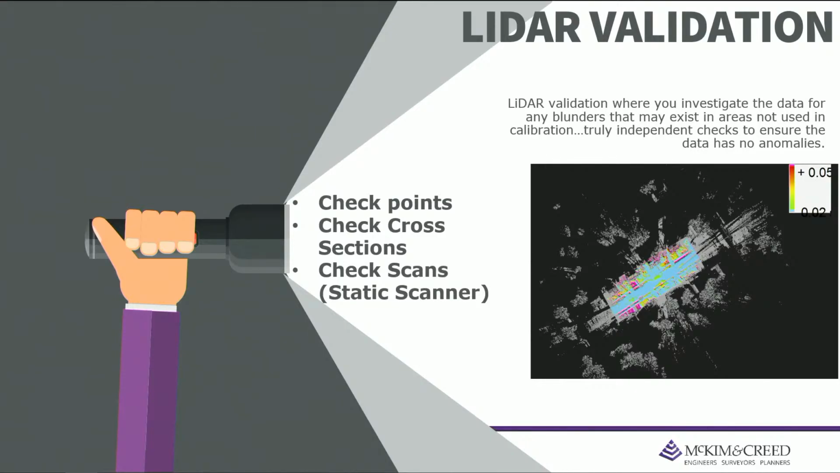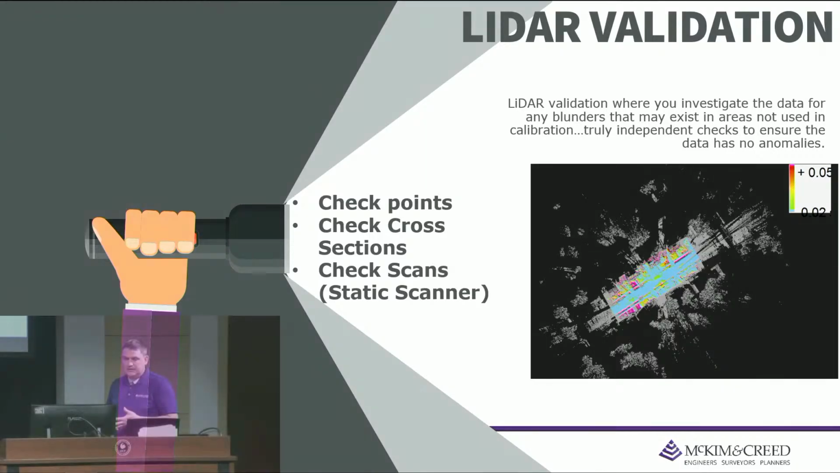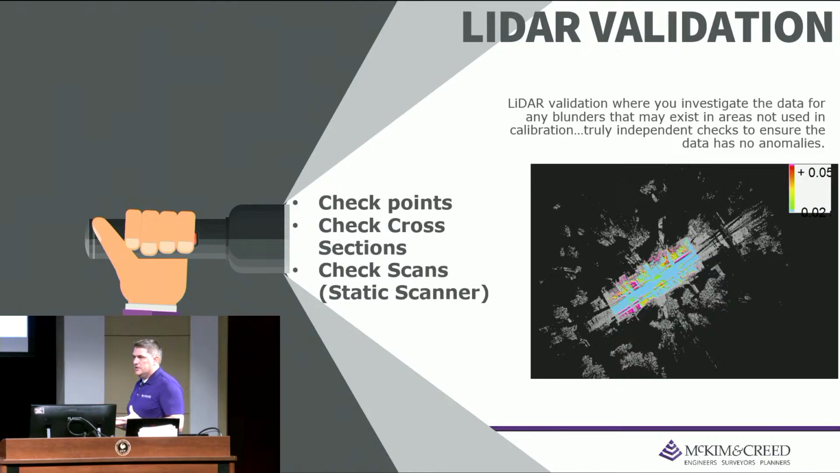So LiDAR validation. This is that next step where I like to use at least a different tool or even a third party to go and check the data. Not that I feel like I need someone to govern me, but it helps me make sure that my data is accurate and good. And a lot of DOTs will require check cross-sections or check scans.